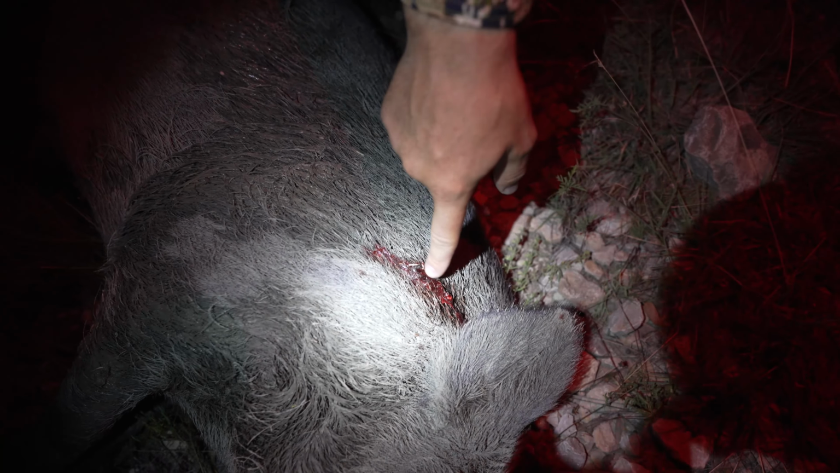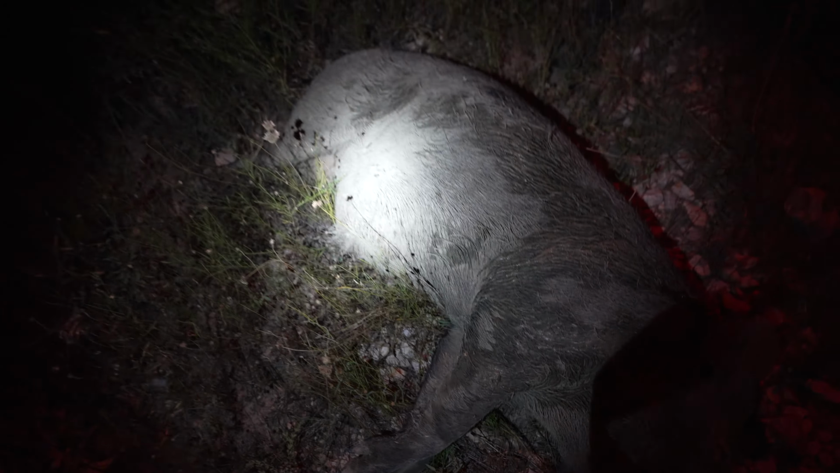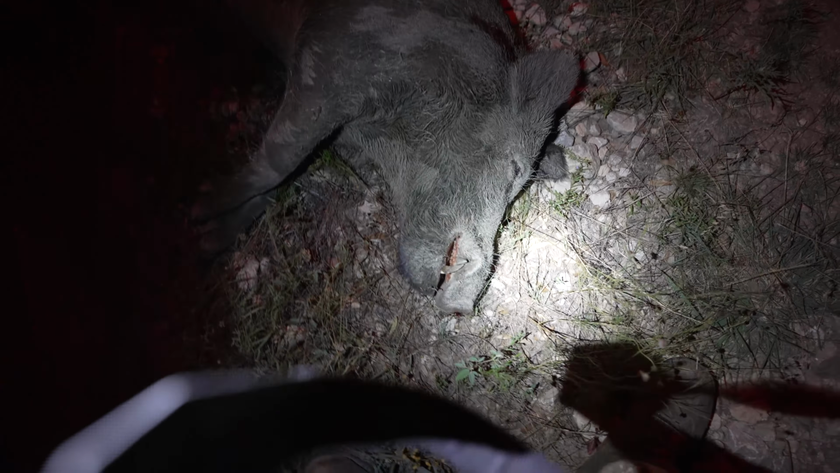Yeah, dude, that's a big boar. Big boar. You can see he's been wallowing in the mud. That's probably why that one yesterday never got blood. I mean, look. Is that entrance or exit? That's entrance. Okay. It's right there. So yeah, right in the neck. He's fat. Yeah, lots of mud. Big cutters on him. Yeah. If you wanted to keep the skull on one, this is a good one to do it.